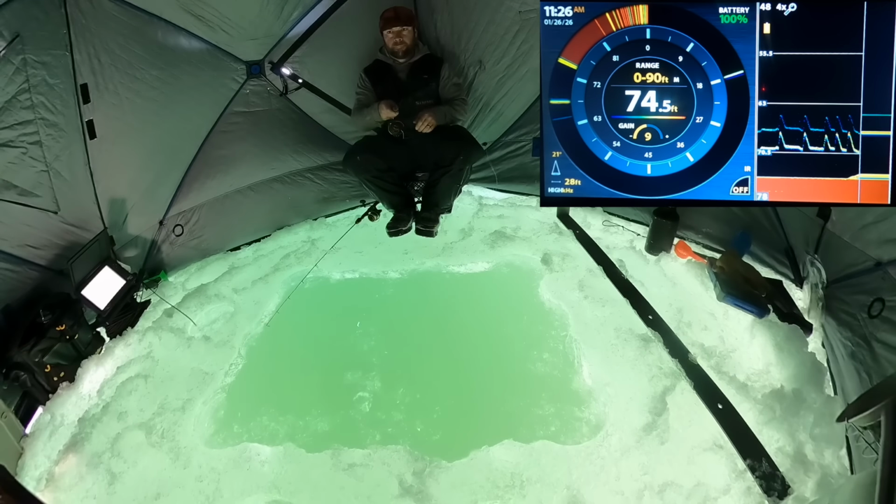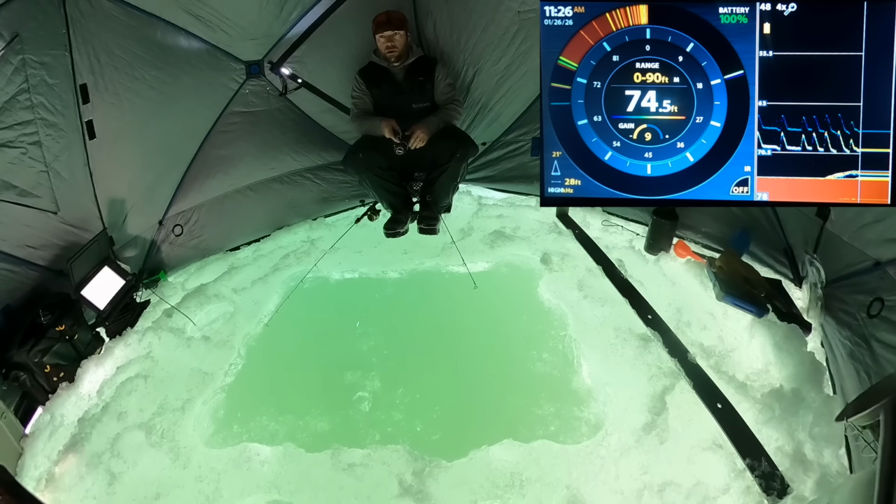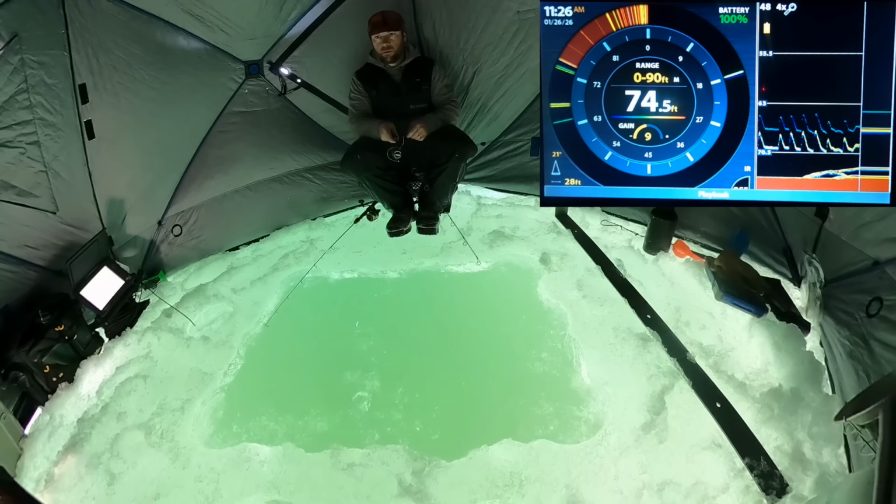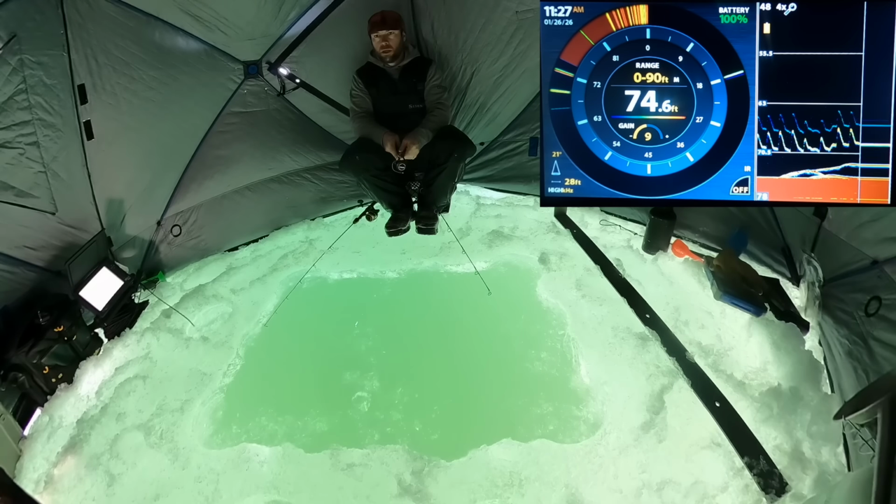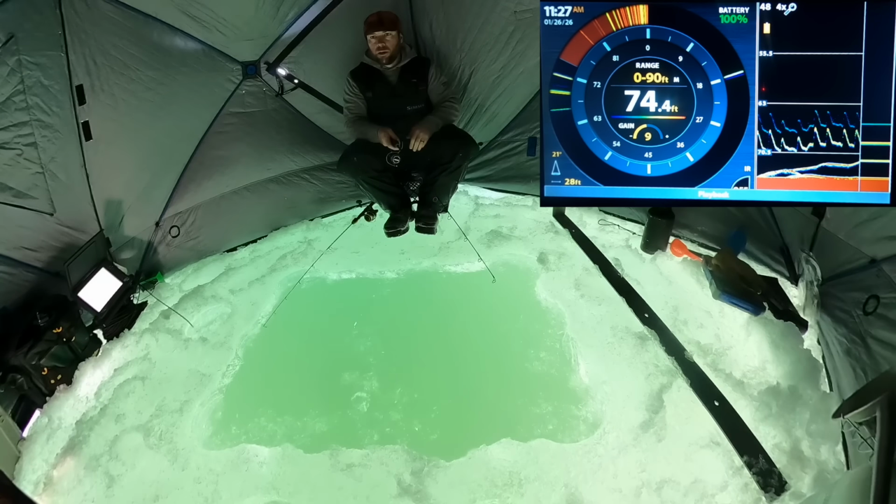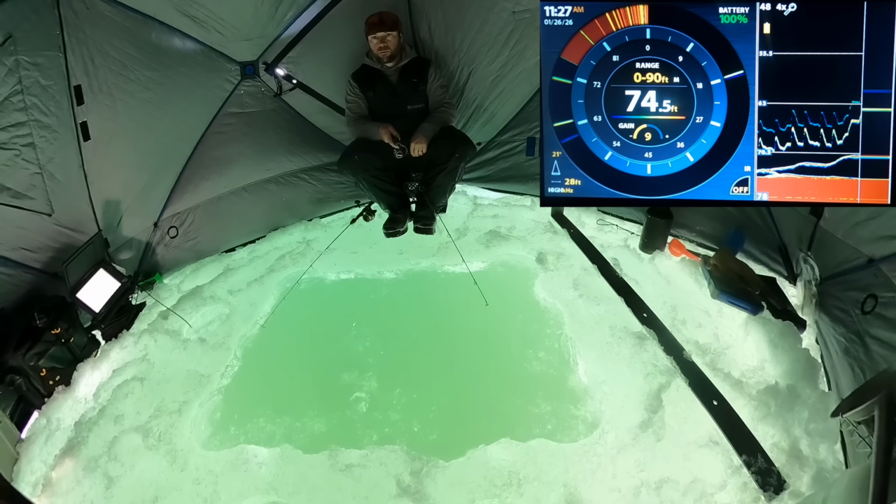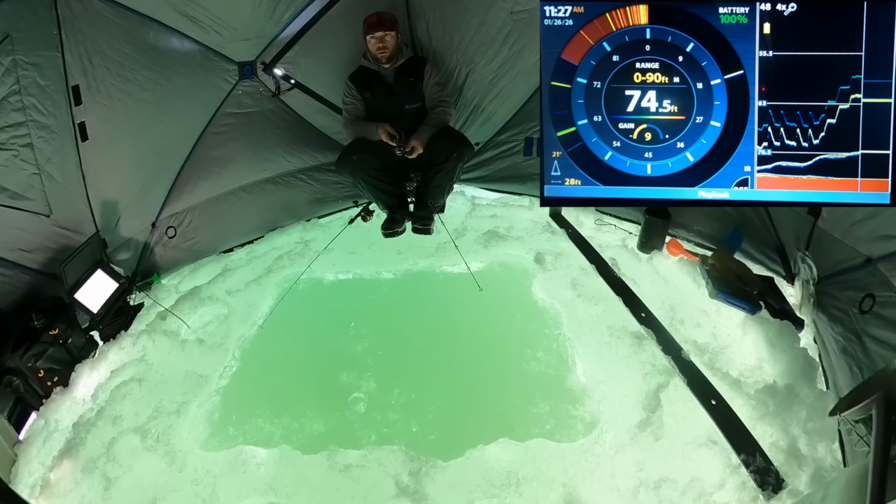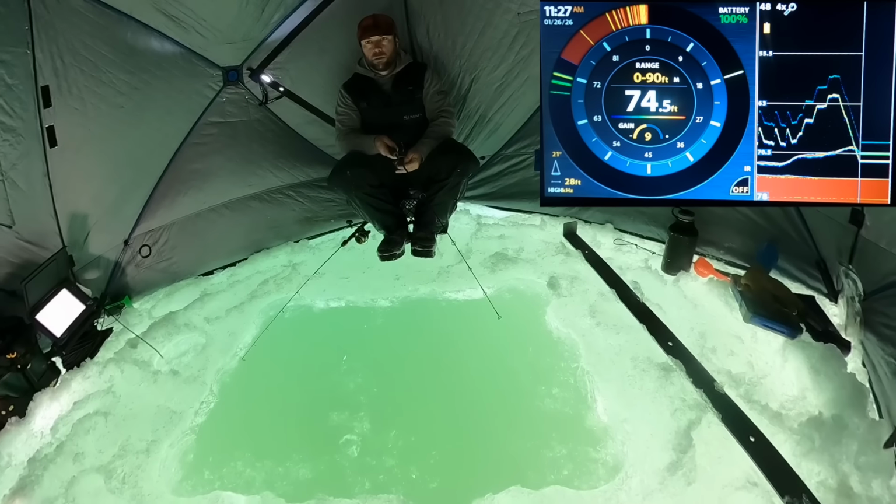Ooh, buddy. We got our first possible customer here. Come on. 2 little things, possibly Cisco, or a very small lake trout. Come on. Either way, not the worst sign in the world. Something very small and uninterested at the moment.